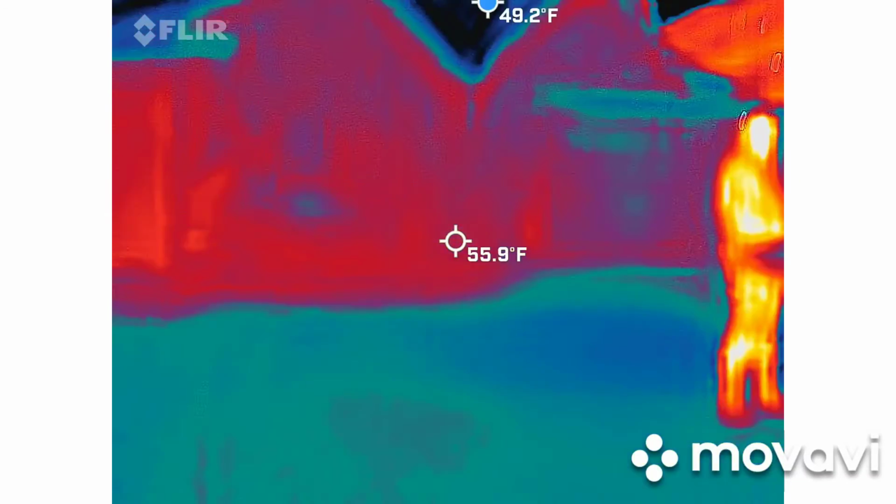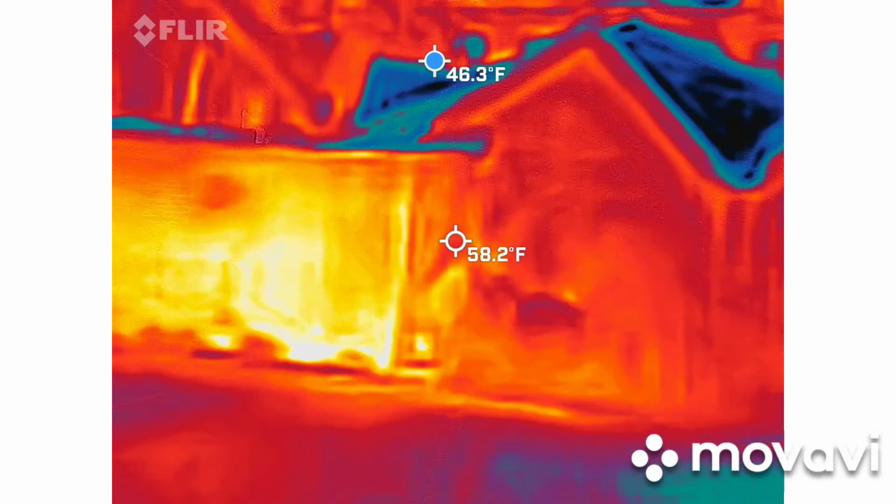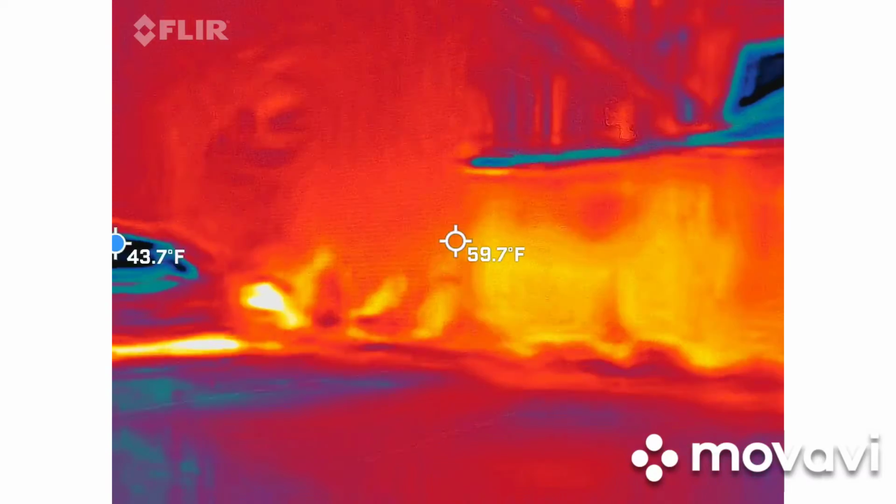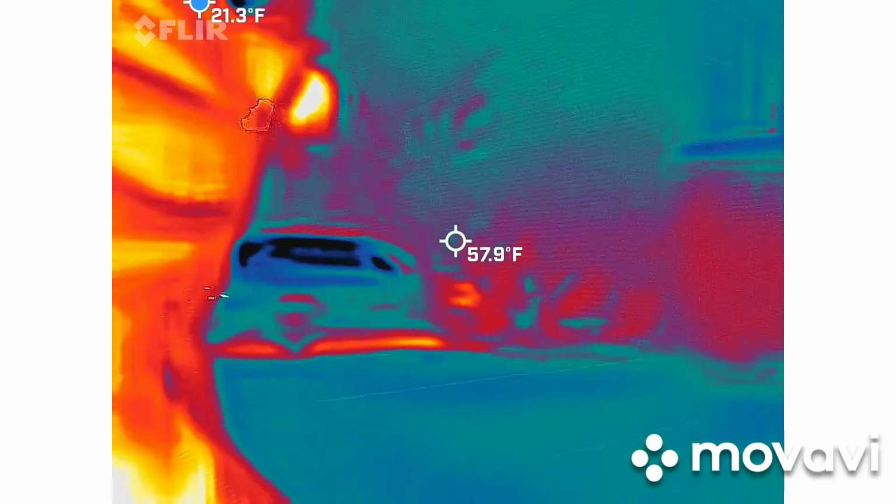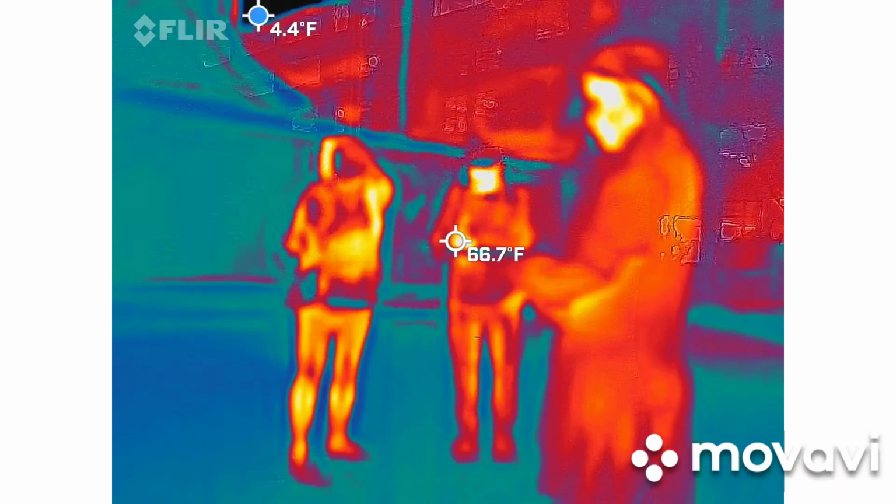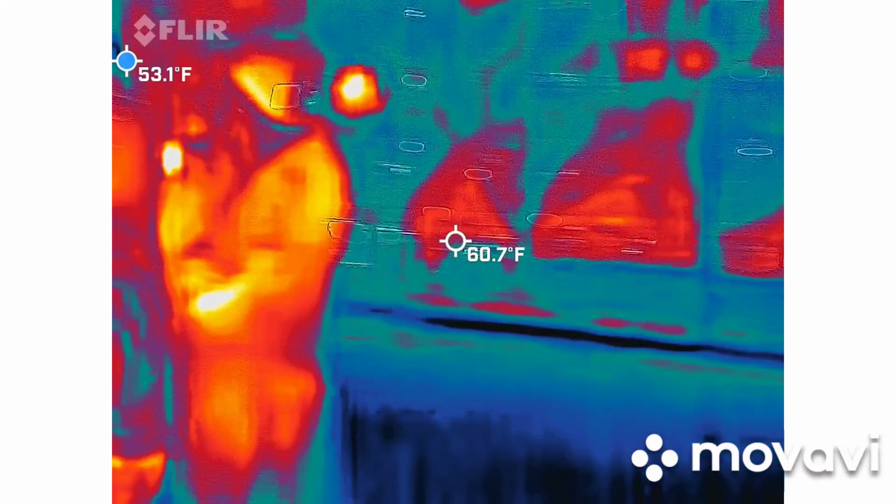Like, you can't make that up. Blue. The cars are always blue. Brides? Are you kidding? Like, again, female prominence here.